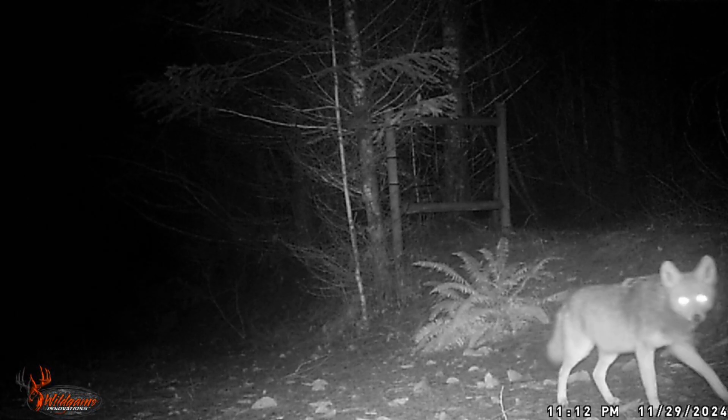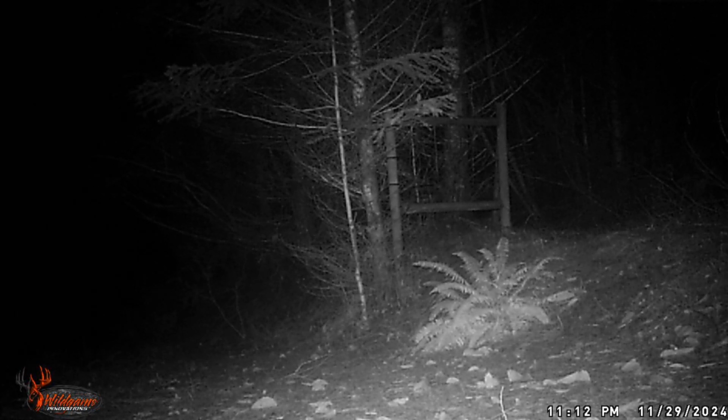Alright, so we're bouncing back to coyotes. Now, this one's checking out the camera, but he didn't stick around very long. He took off. So, anyways, he's off.